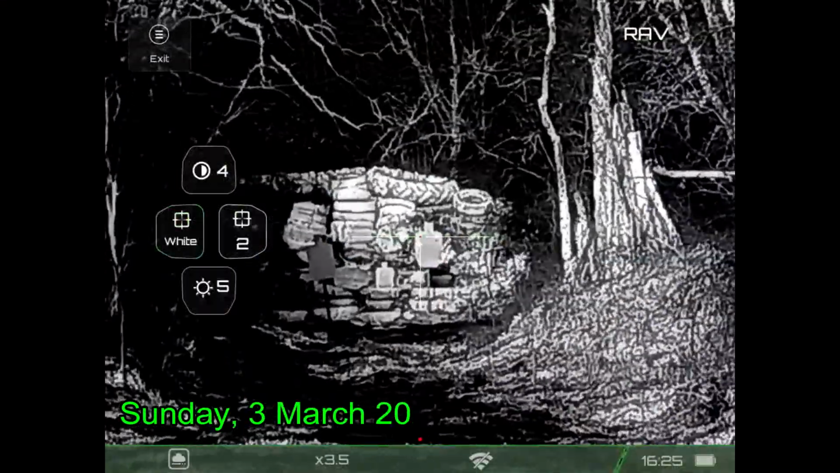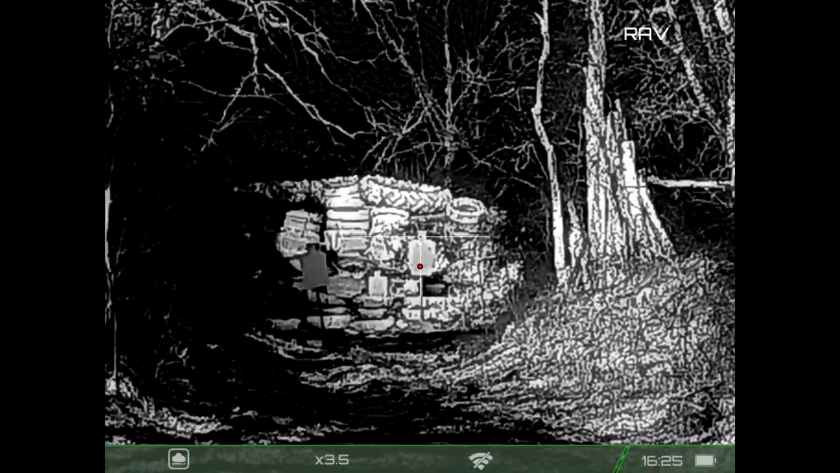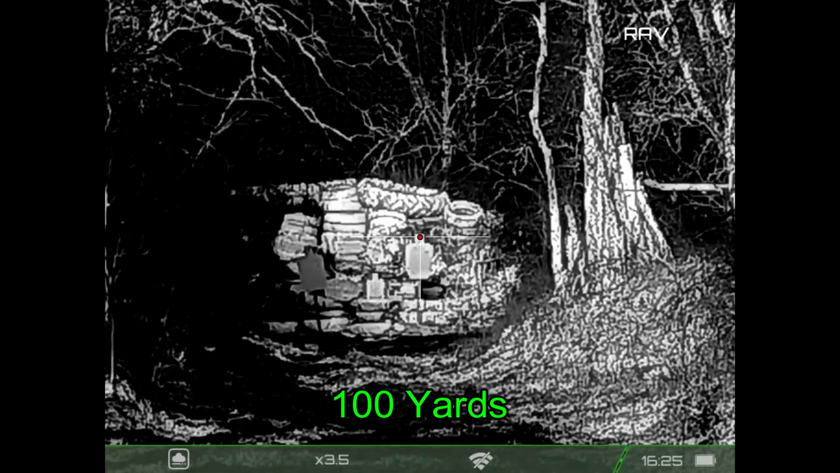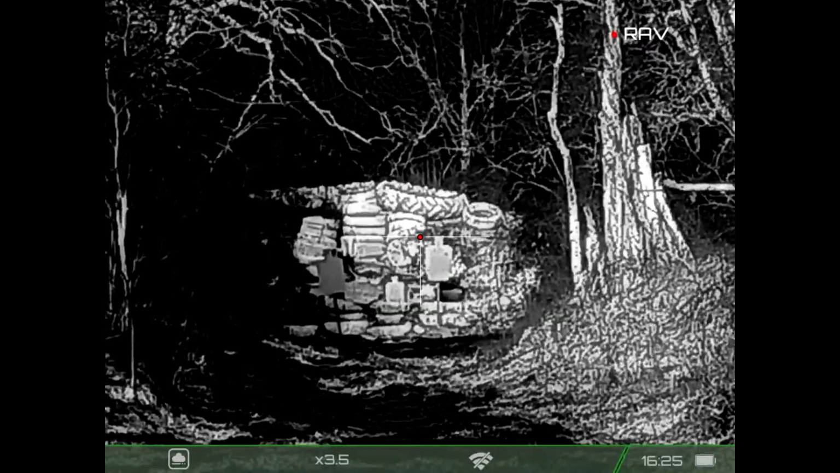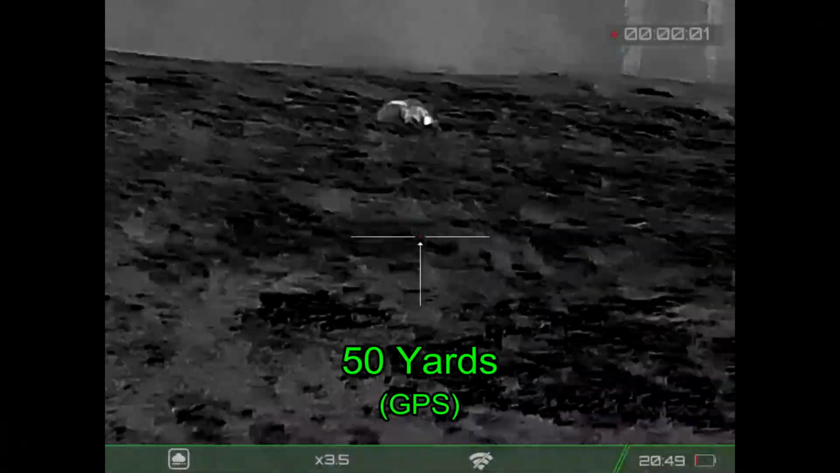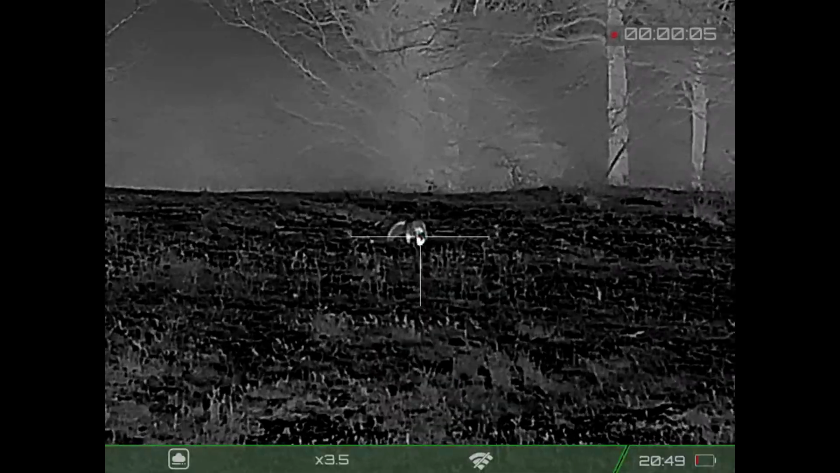For my next outing, I'm back at the range to verify zero. I was a little bit worried about the hog that I'd hit that had run off, and I had trouble with a couple skunks in my last video, so here I am at 100 yards, just to make sure everything is fine. Last frame before the shot on the left, the impact, I'm definitely zeroed, so those problematic shots were all on me. I went ahead and continued on with my hunt. Didn't see any larger game, but did get a chance to verify zero again.